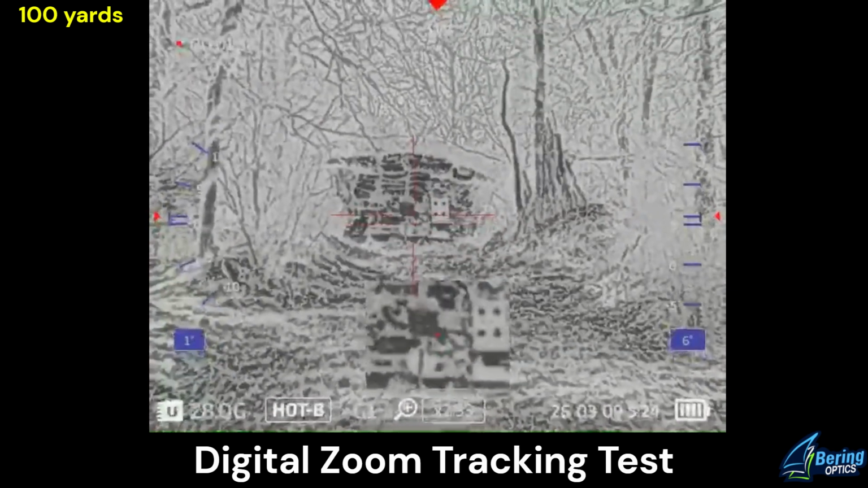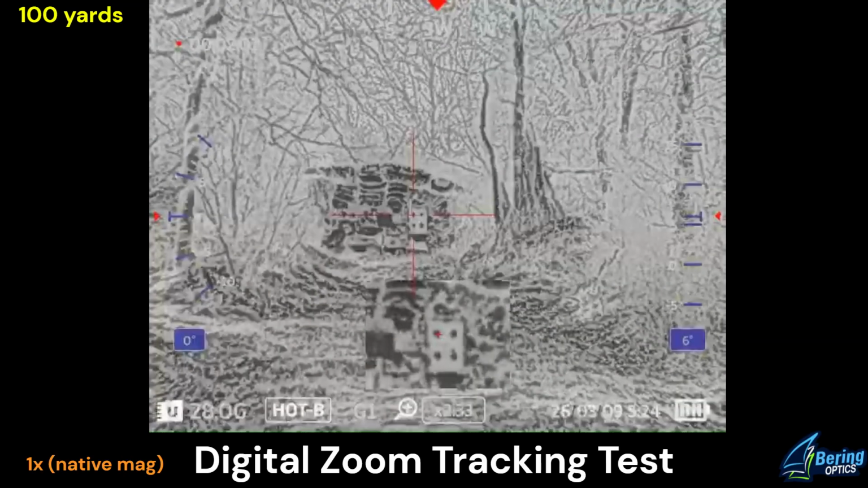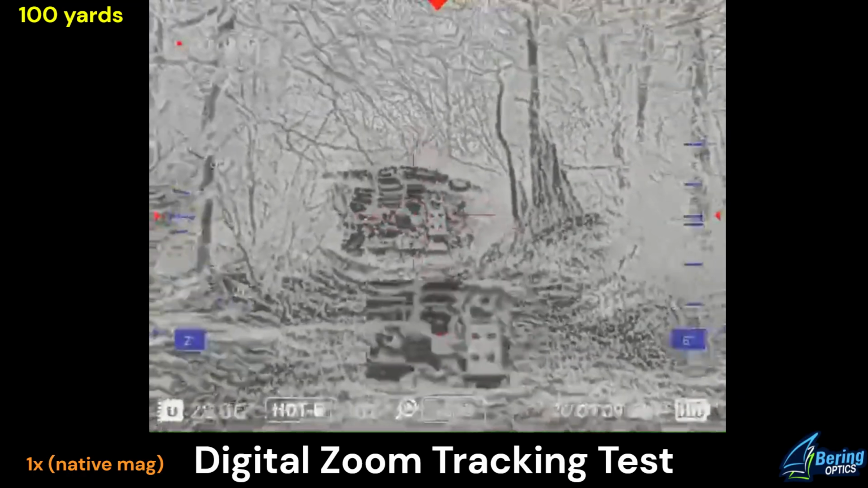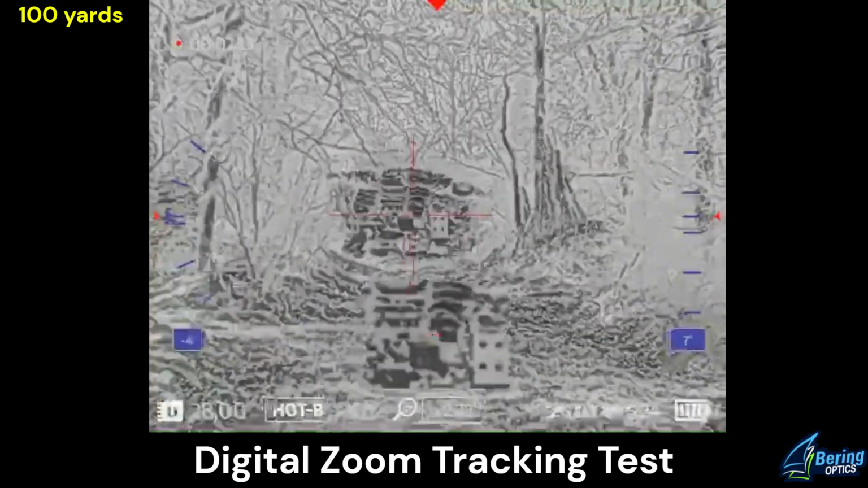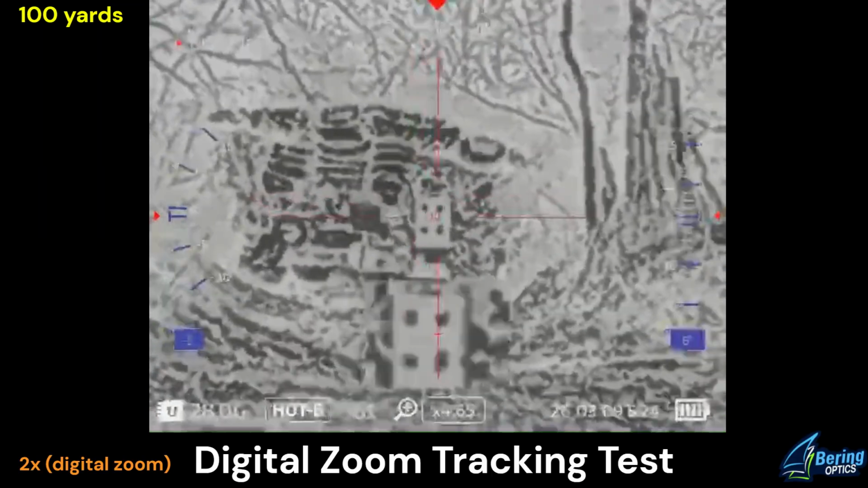Alright, we're at native magnification 2.3. Alright, 2 times 4.65.